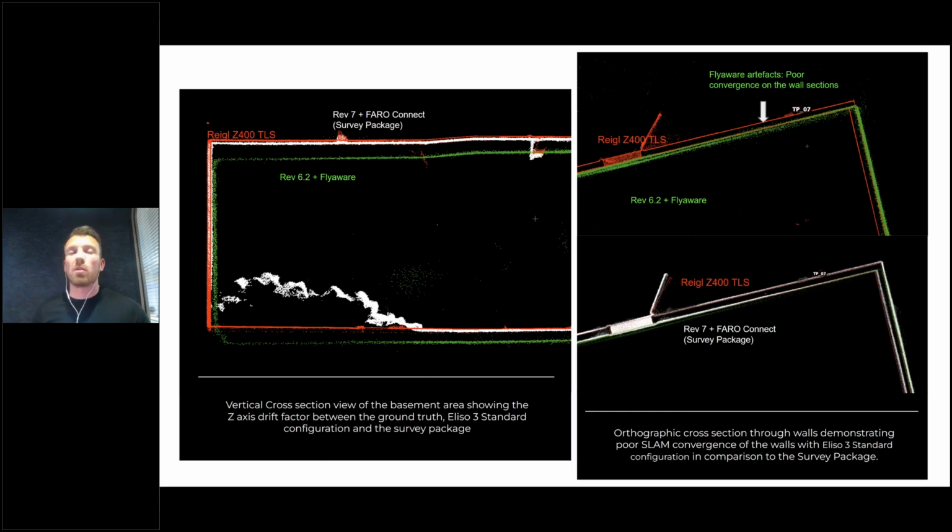And this is really important to a lot of customers. As a lot of you might know, that are in the survey world, the Z accuracy, whether it's a GPS, a total station, or laser scanner, is always quite hard to achieve good accuracies on the Z. So here we're able to get a massive improvement on the Z.